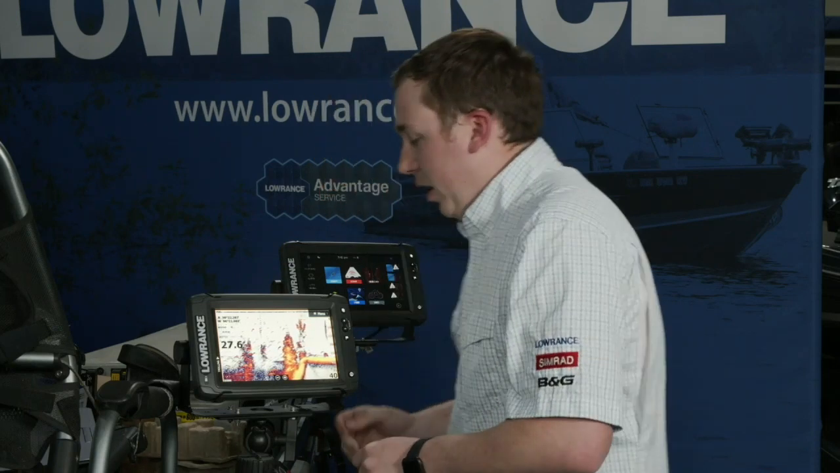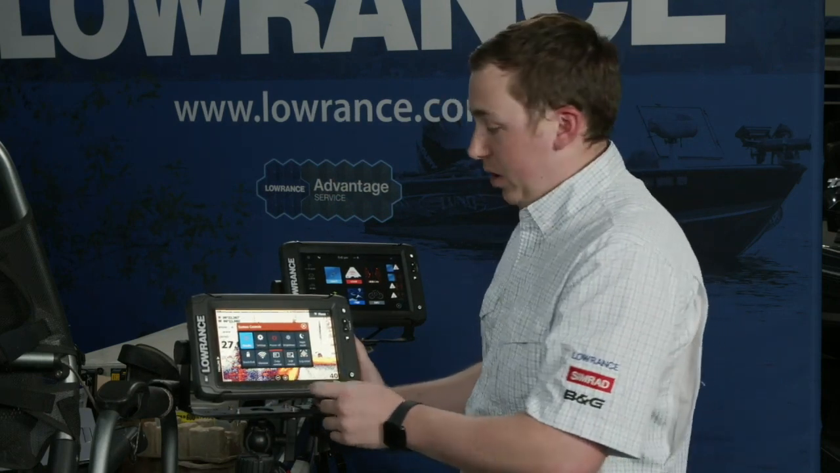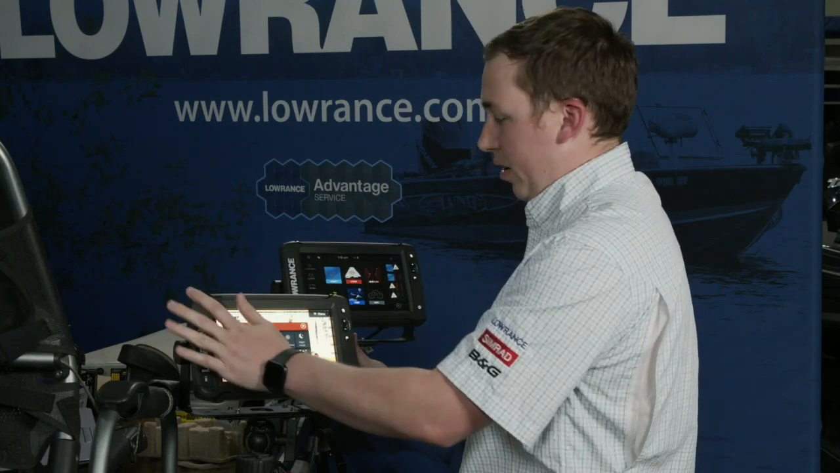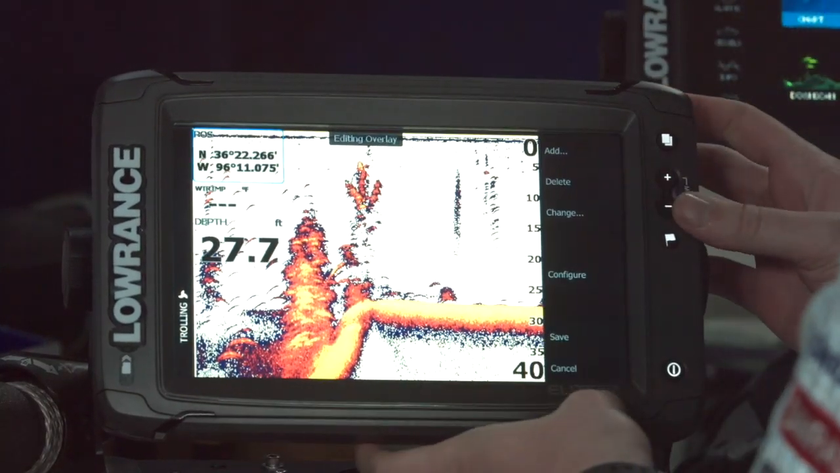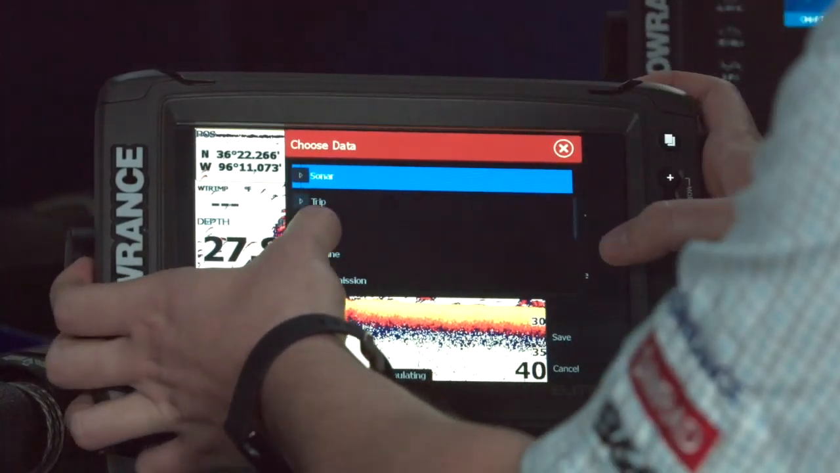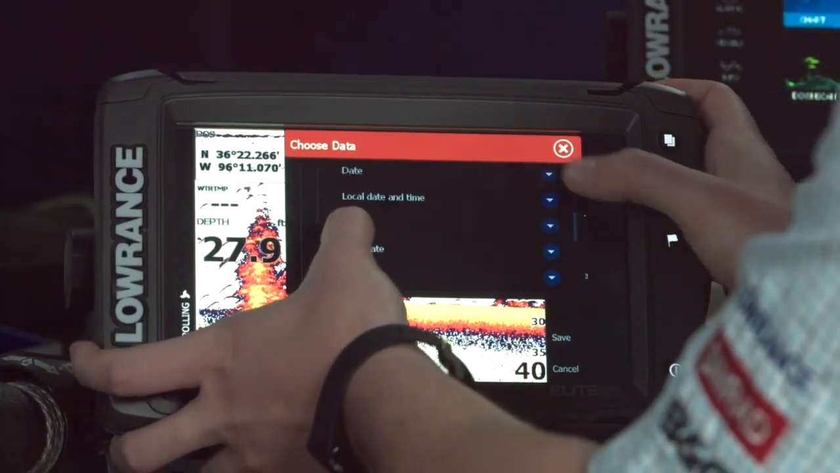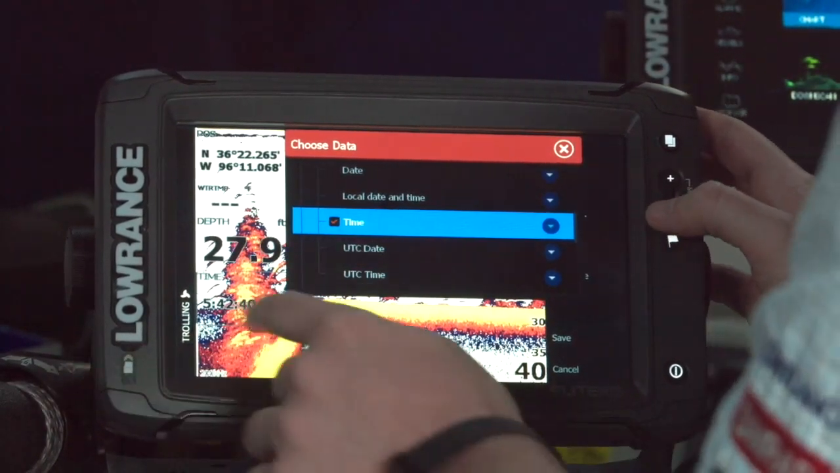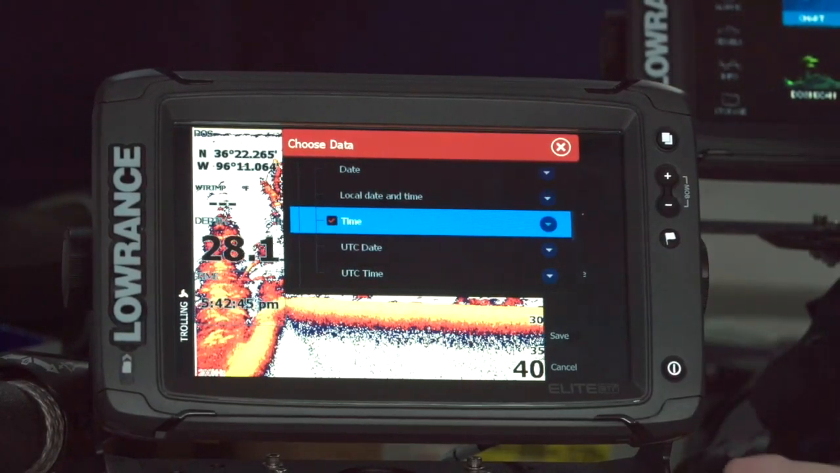Overlay time. Okay, so we can overlay time as well. That's just another data that we can do, just like anything else. So whatever panel I want to see time on, I go to Edit Overlay, and I can just hit Add, and if I go Find Time, I can have date, I can have time, or I can have date and time. So I'll just click time, and now you'll see I've got 5:42 and 42 seconds PM as an overlay.